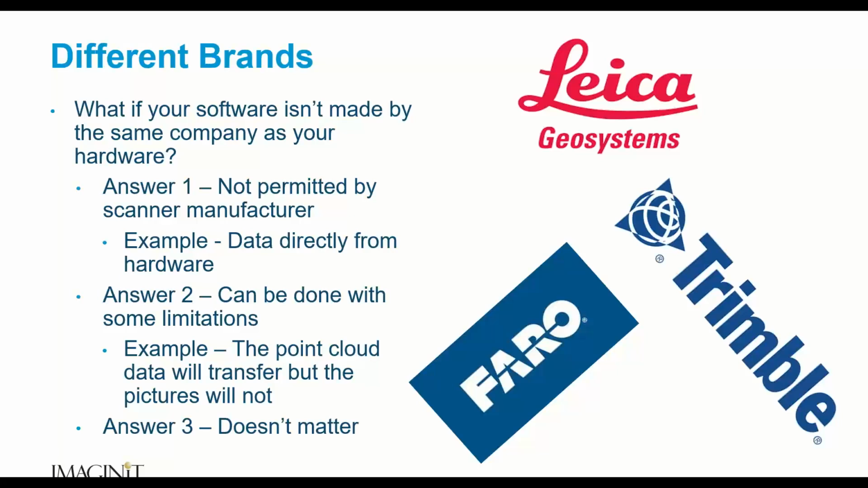Answer number 2 is it can be done, but with some limitations. For example, that might be that we get the point cloud data, but we don't necessarily get pictures. Okay, it's a little bit of a sacrifice, but so be it. And then, of course, answer number 3 is it just doesn't matter. Some softwares will take the data in whatever format it's in, you can go ahead and dump it into the software and it will process the data as if it were its own.